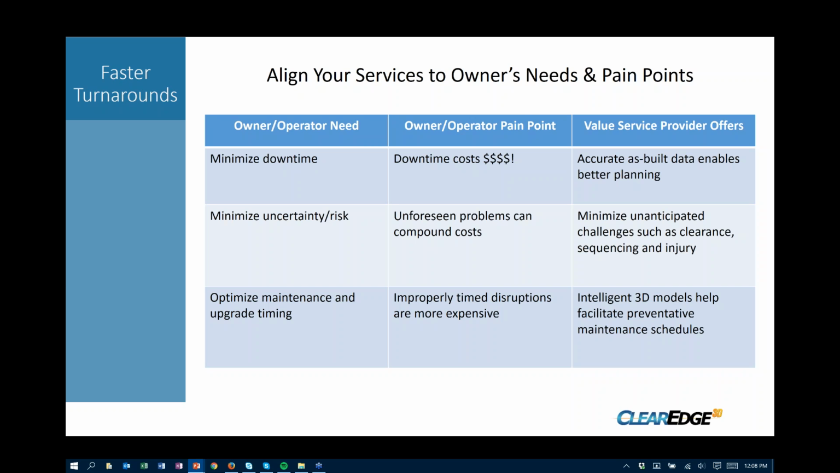One is minimizing downtime in a plant. A lot of these larger plants are processing tens of thousands, hundreds of thousands, sometimes in the larger plants even millions of dollars of product every minute. So downtime is extremely expensive for these guys. They want to minimize that as much as possible. And the value that laser scanning brings to this whole process is it's able to quickly and accurately create as-built data and allow these guys to plan their downtimes much more efficiently and really minimize that downtime.